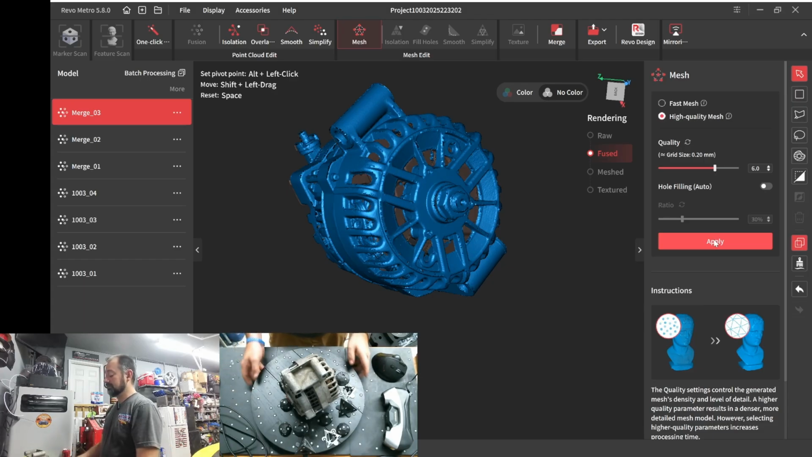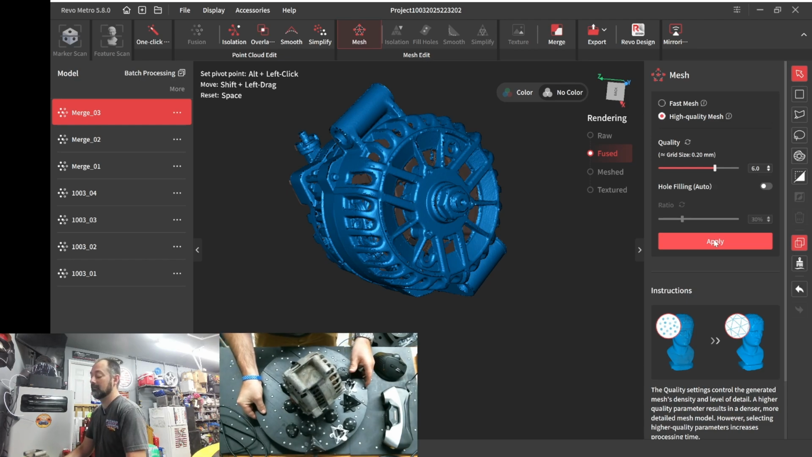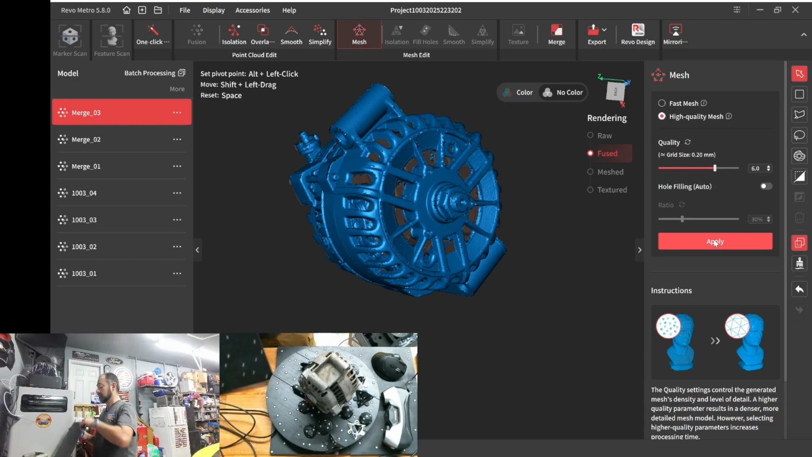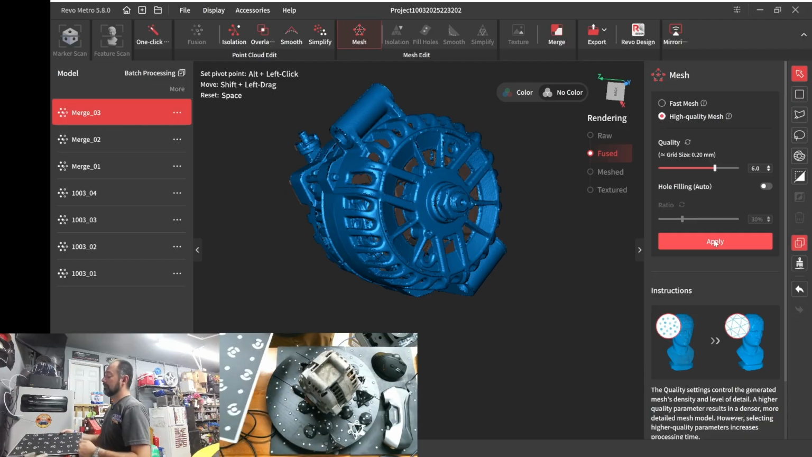This is just because on larger parts I'm taking this completely off and I'm just laying the part here and scanning it. And these are the foam pads. These are the calibration boards for the Morocco.